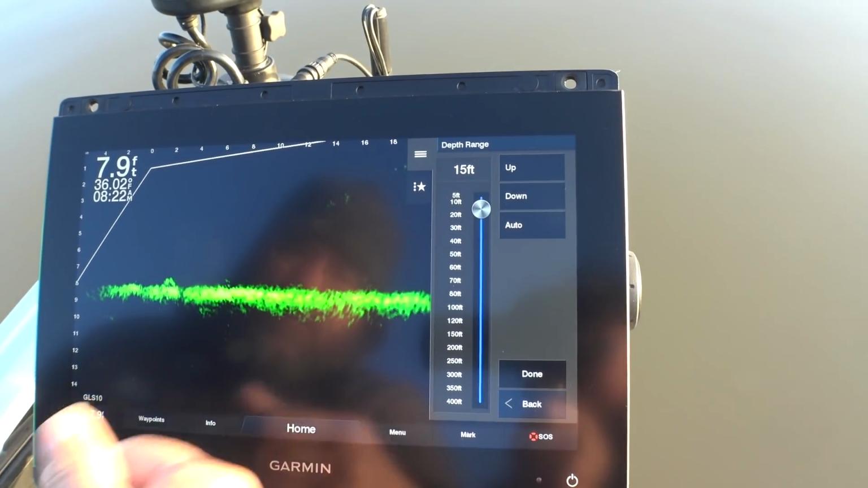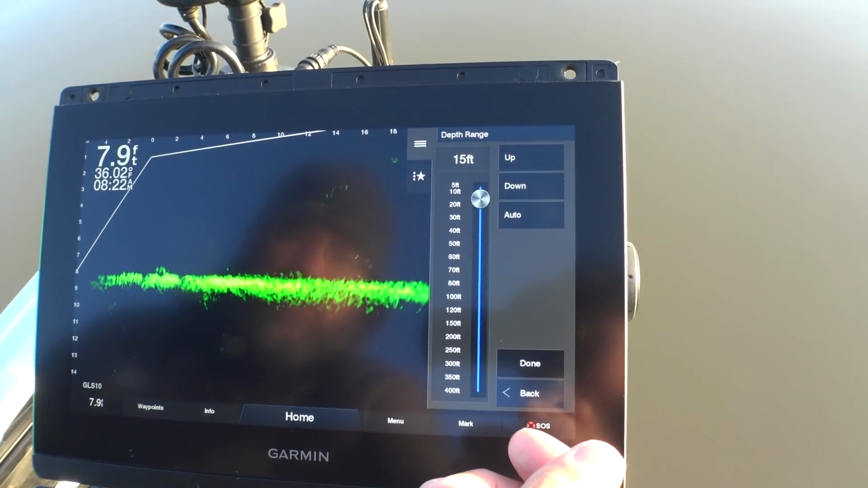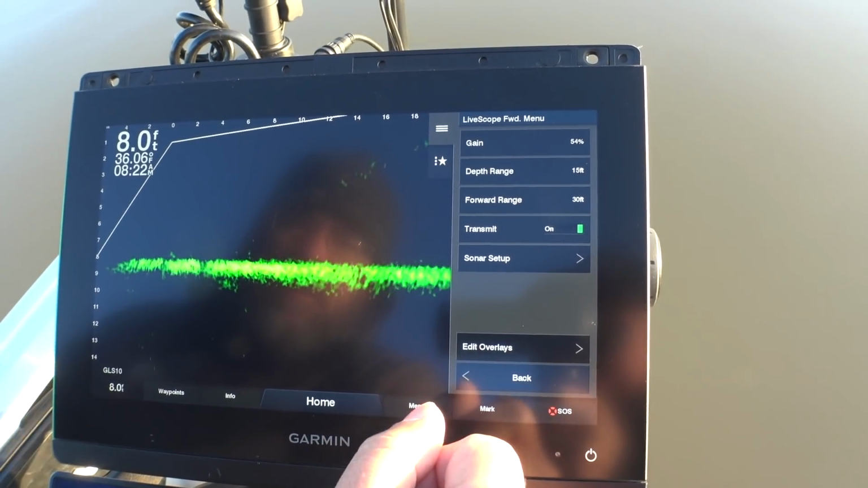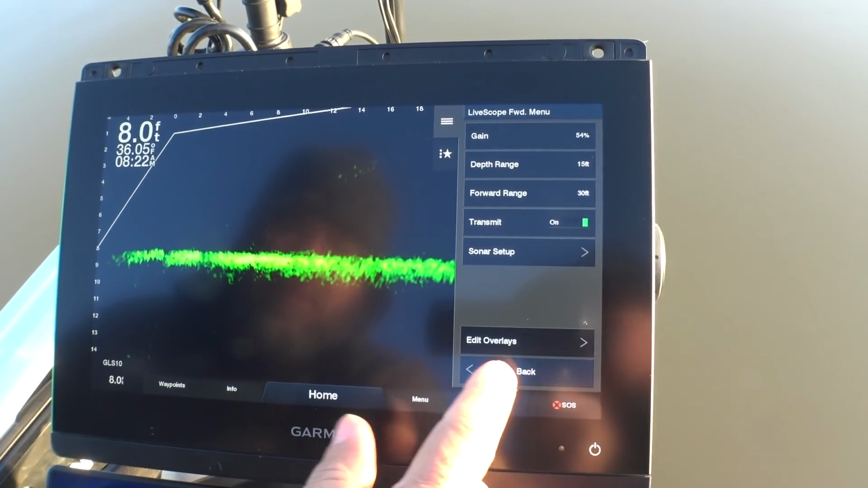Now, if the fish start getting below 13 foot deep on a 15 foot setting, then I might go to 18 or 20. I spent a lot of time in Texas in the winter, and those fish get 25, 30 foot deep, and that completely changes the whole game. But where we fish here on Truman Lake, you can pretty much set at 15 foot almost year round, and you're going to be good to go. Okay.